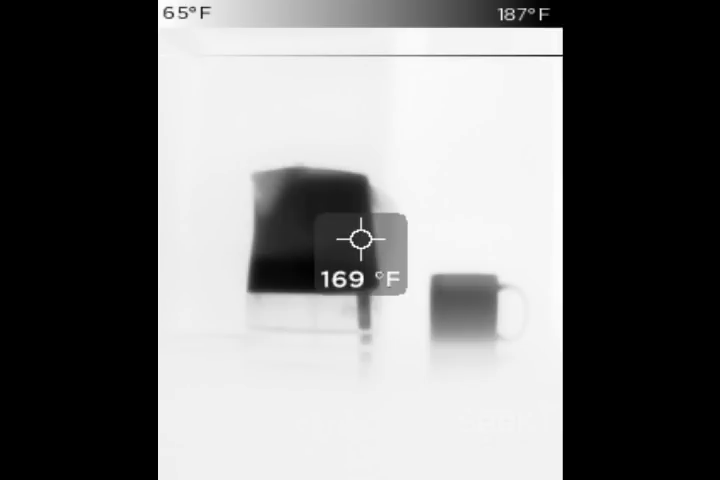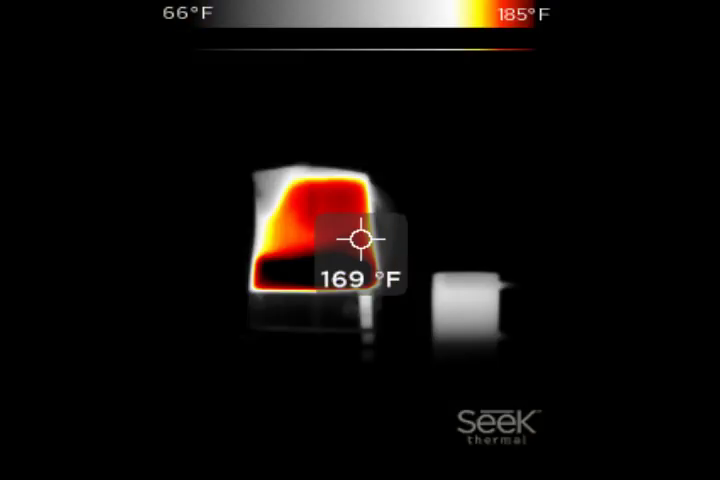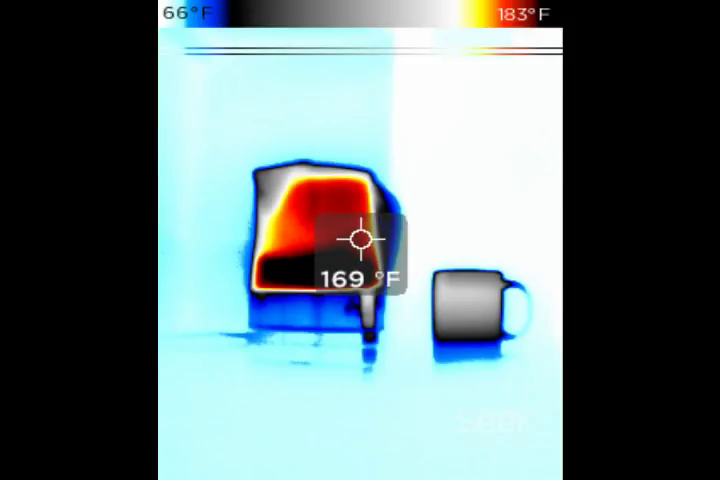We will not get camera abnormalities on this. It's just an impossibility. We will not get lens flares on this. It's just an impossibility. As you can see, it produces different spectrums that we can look at, so it makes it easier to see what we're looking at.